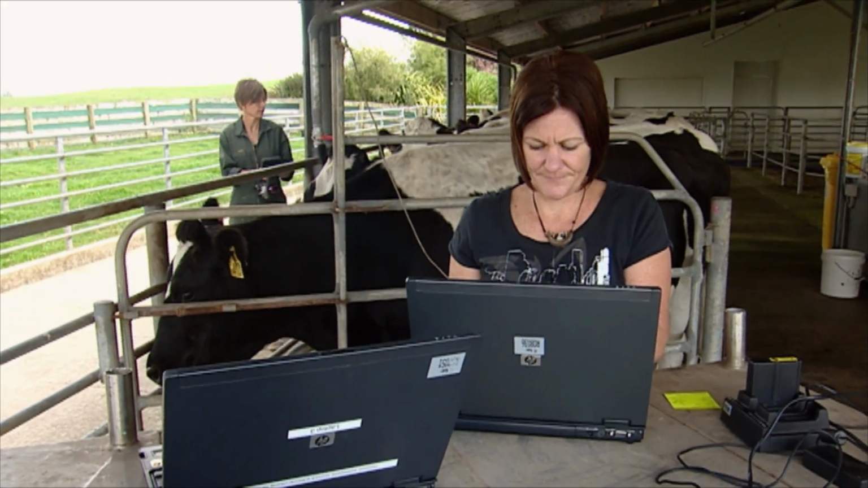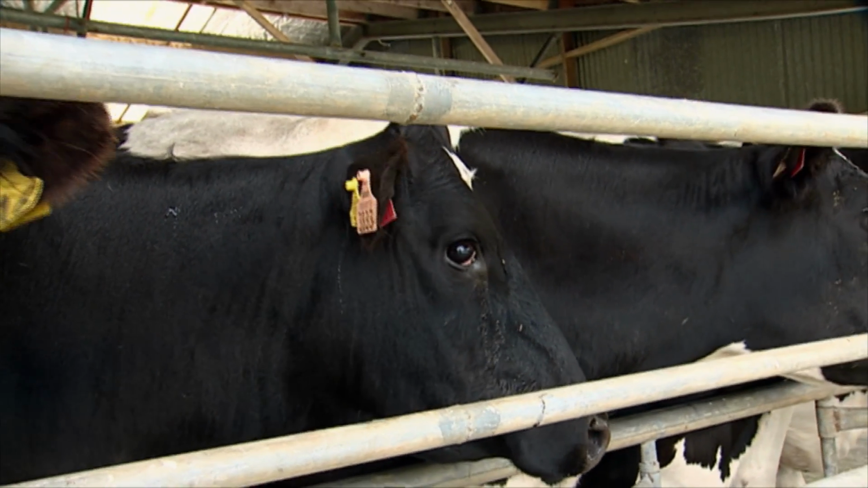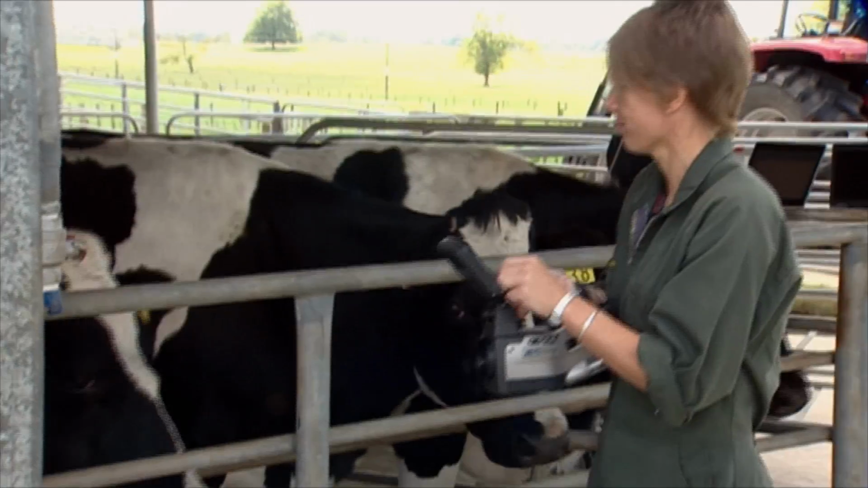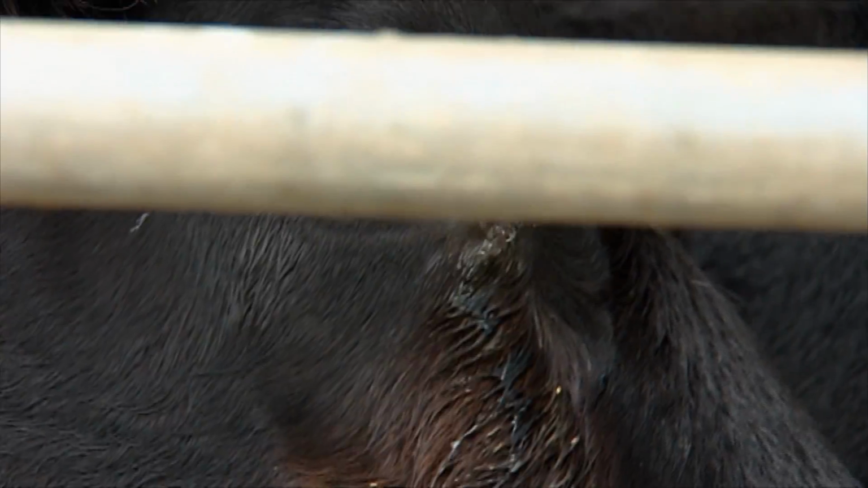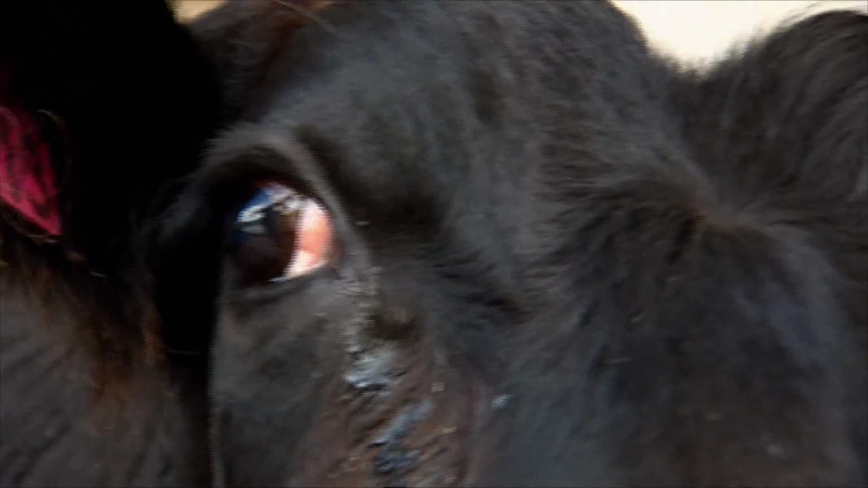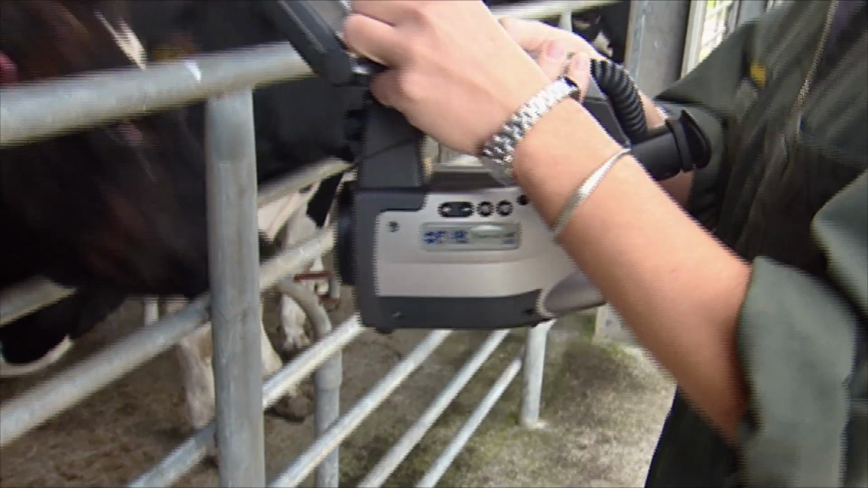We use a handheld camera, an infrared camera that's remote and easy to use, and you can collect images continuously. We specifically look at the temperature of the eye. So the camera basically measures radiated heat, and we can pick up changes in temperature around the eye area due to different changes in blood flow when the animal's in pain or stress.